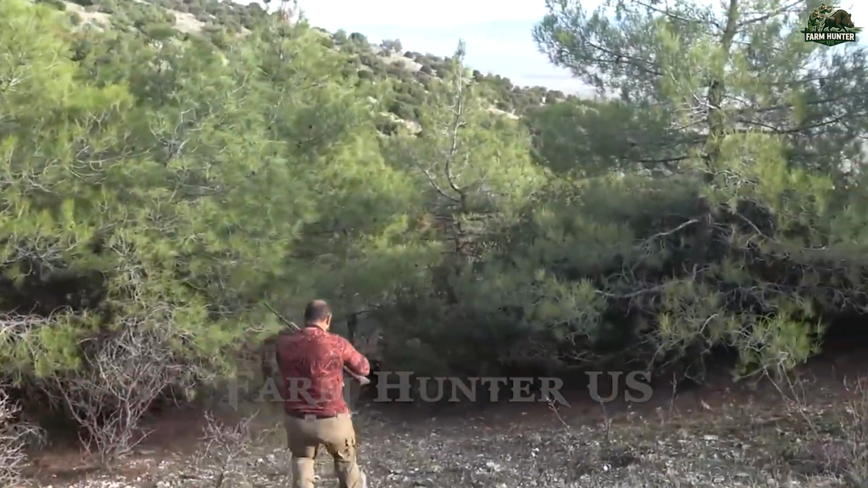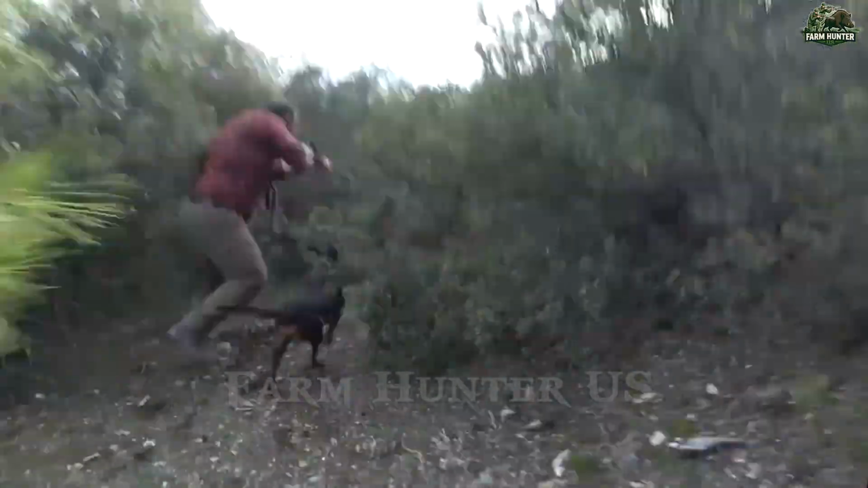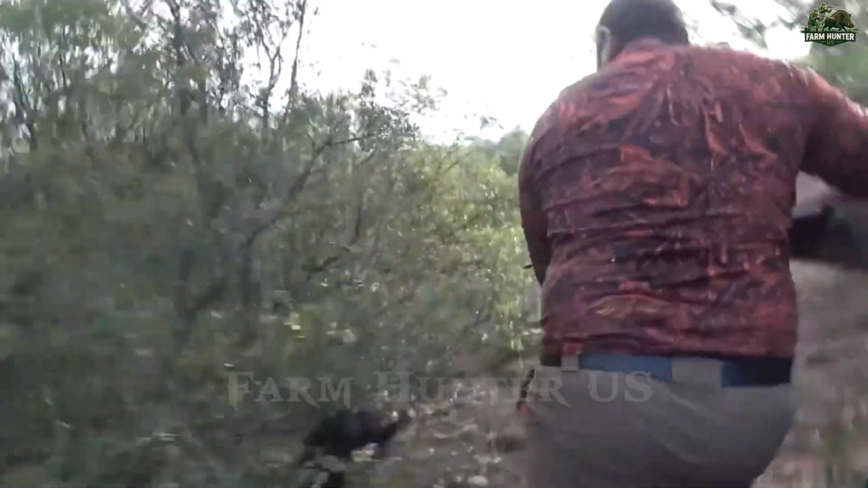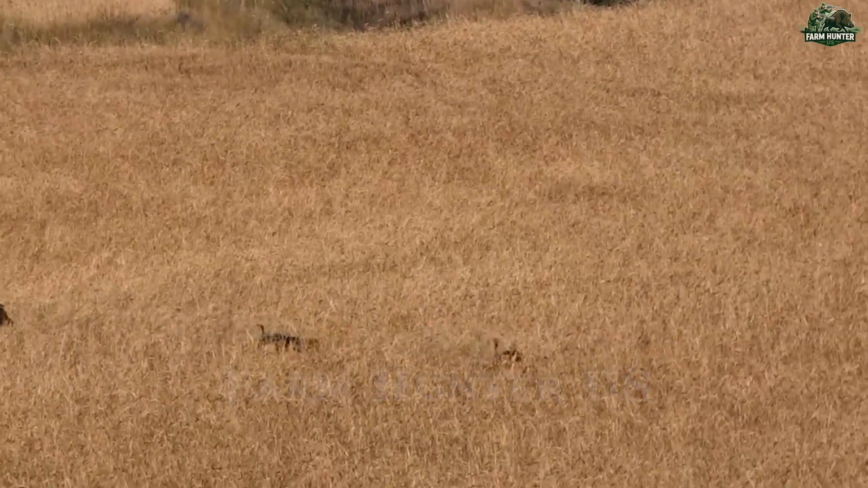As we pressed deeper into the undergrowth, we encountered wave after wave of boars, each more imposing than the last. These weren't small, scrappy creatures. Some were massive, weighing over 250 pounds, with thick bristled hides and muscular builds. The average adult wild boar in Turkey can weigh anywhere from 200 to 300 pounds, and their strength is no joke.